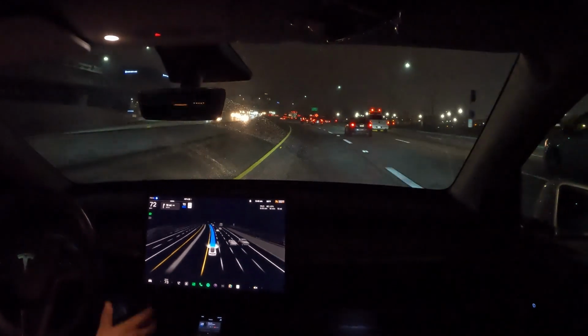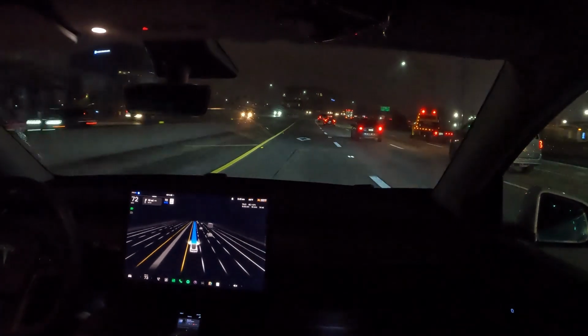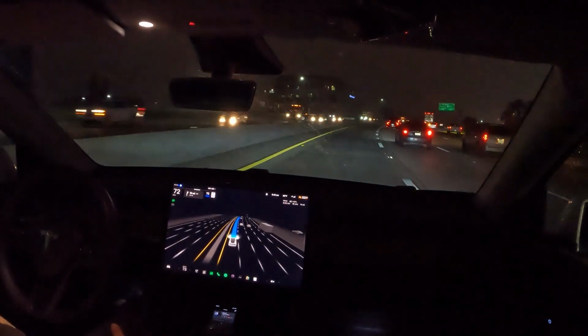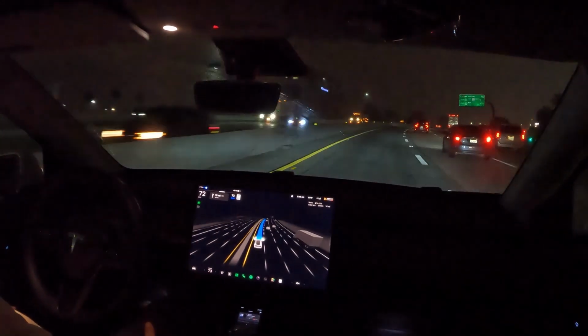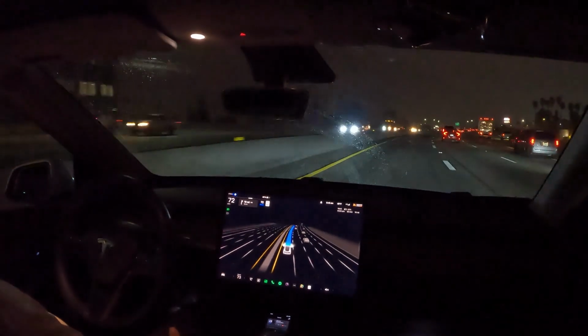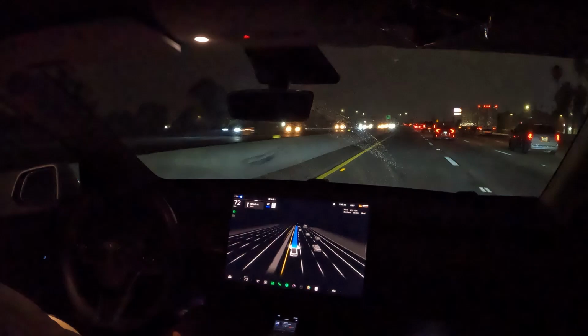I'm sure you guys can tell how it's handling all those curved parts of the highway. The way it changed lanes was super smooth. Finally, they were able to fix the auto windshield wipers. They seem to be working fine.